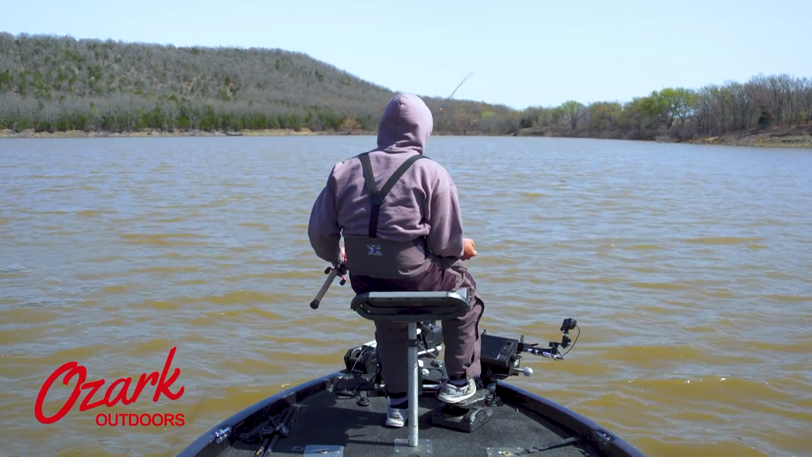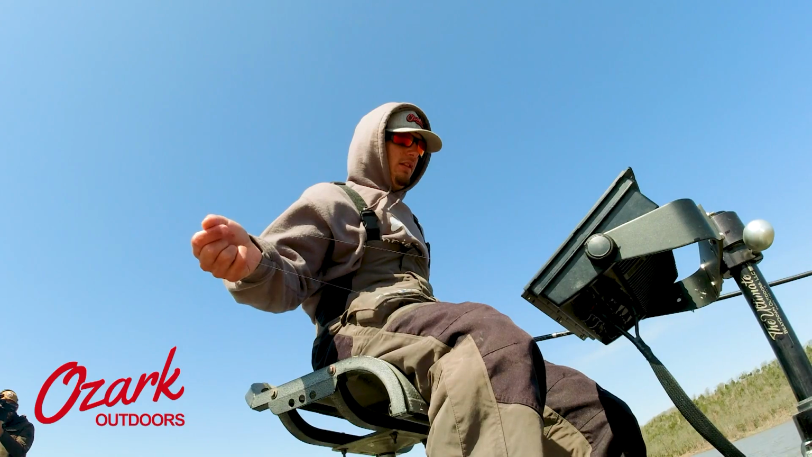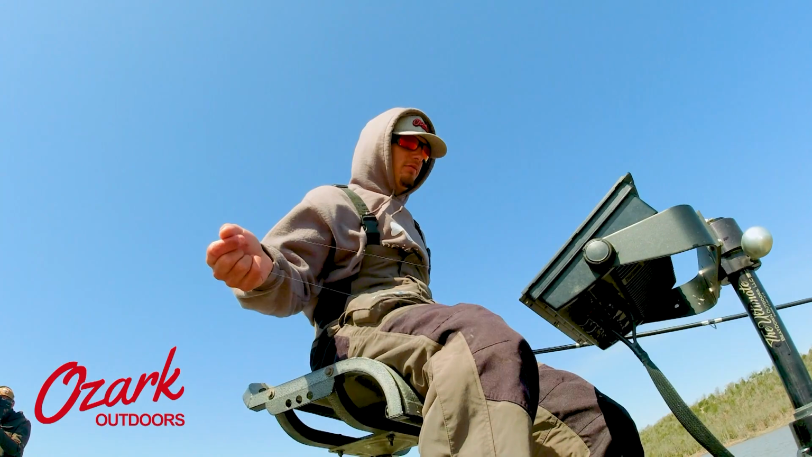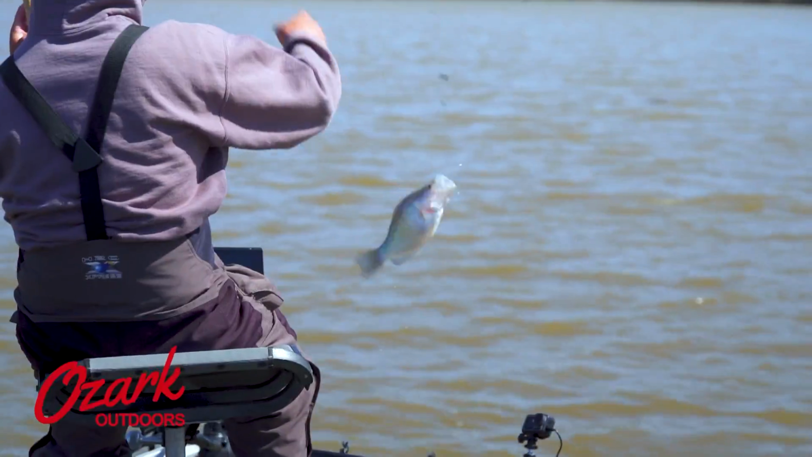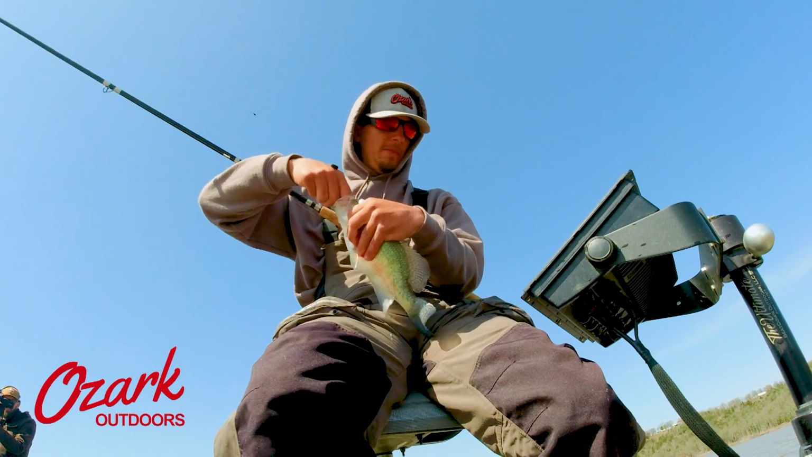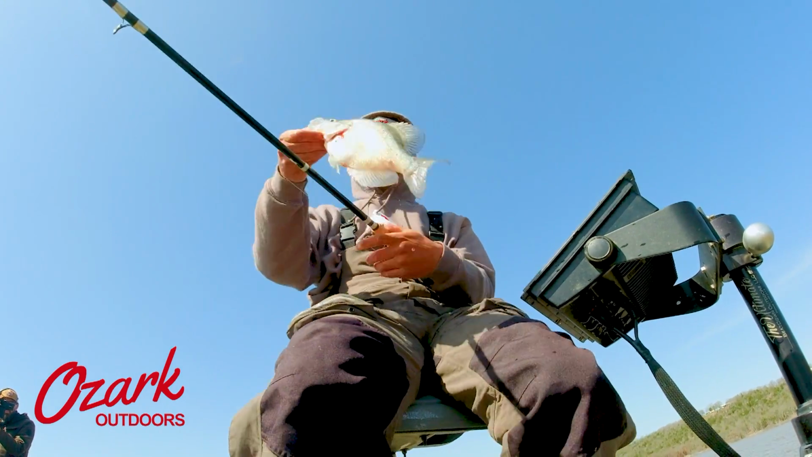Here's another suspect. It could be a white bass. It's swimming a lot, but it looks more like a crappie to me because it's not making a lot of sporadic movements. It's just kind of moving in a straight line. Here he comes. There we go. Crappies run more in a straight line than the white bass do. White bass zigzag a lot, and crappie just kind of cruise wherever they're headed.